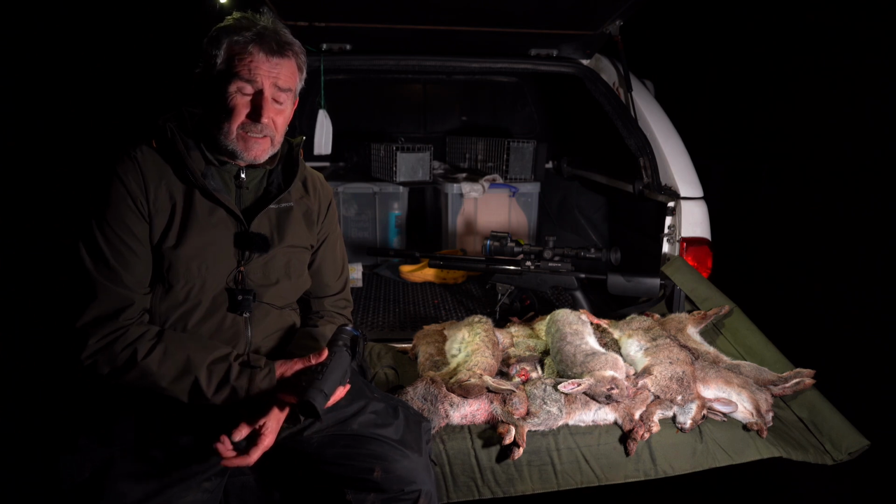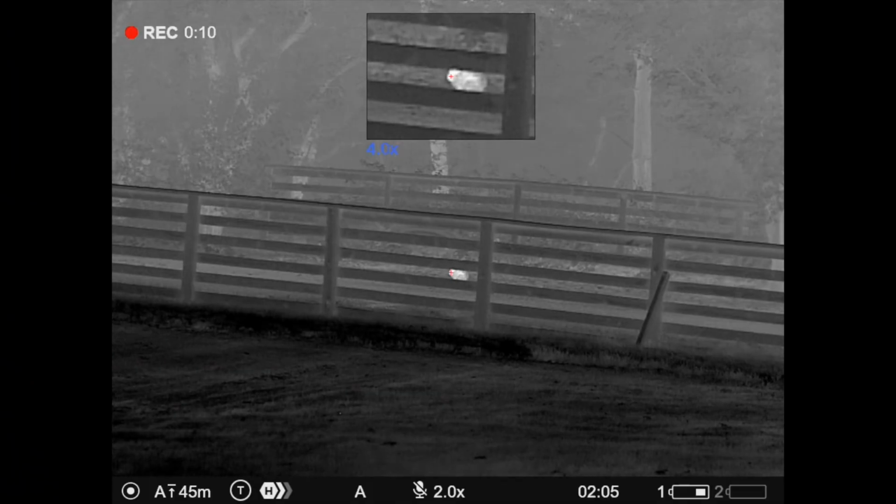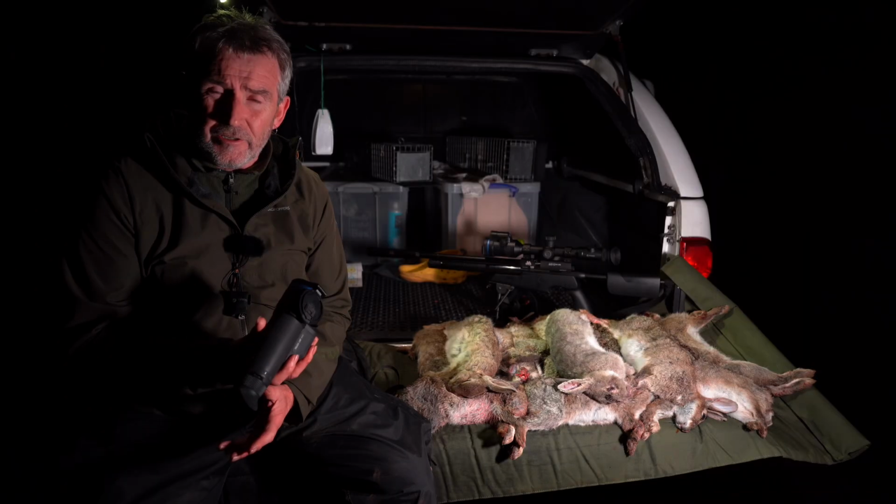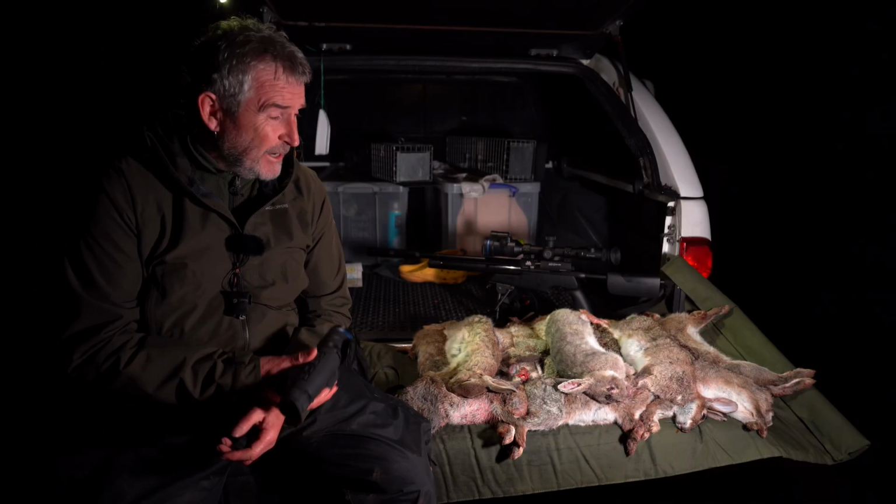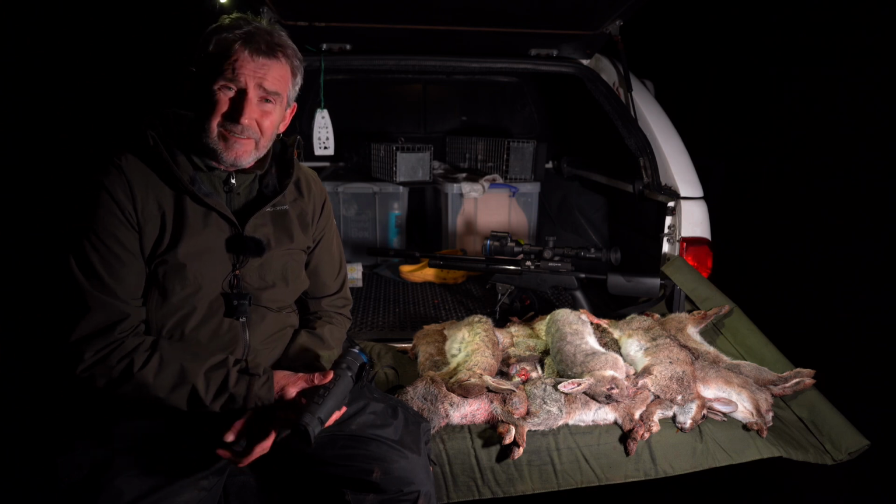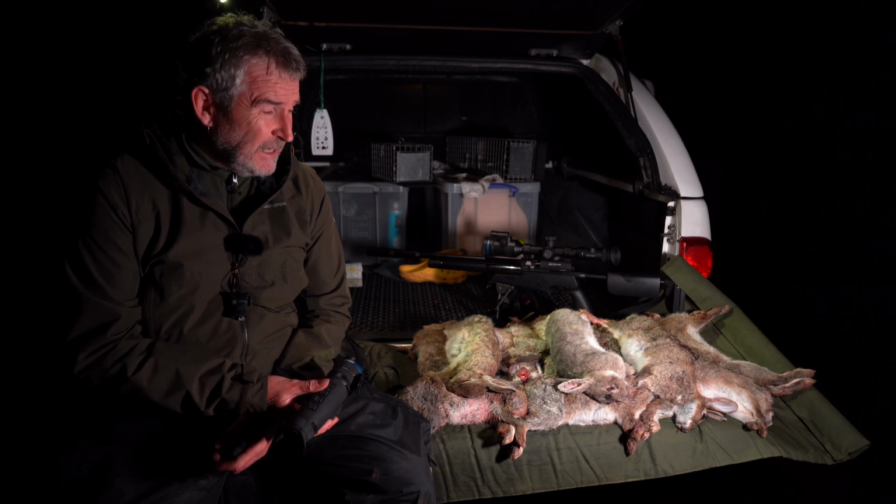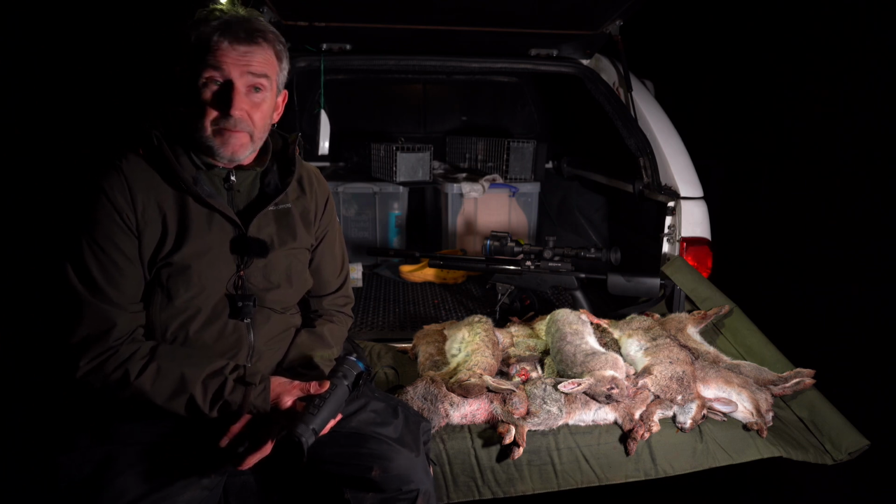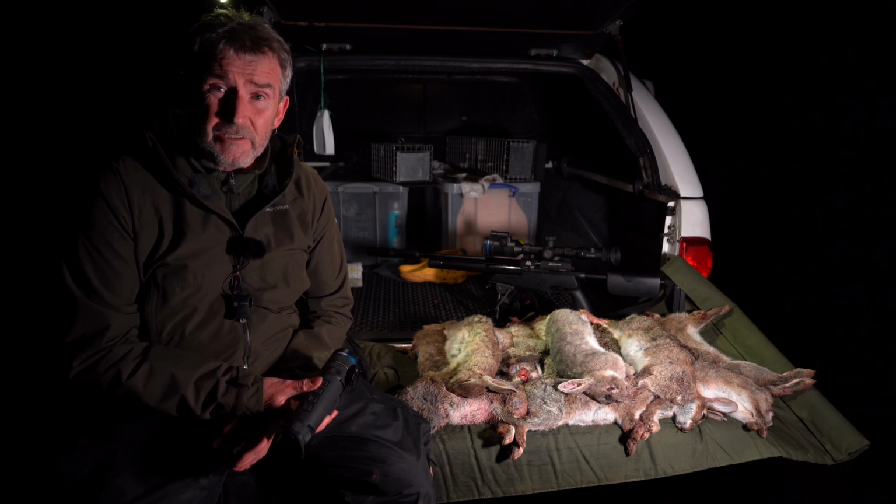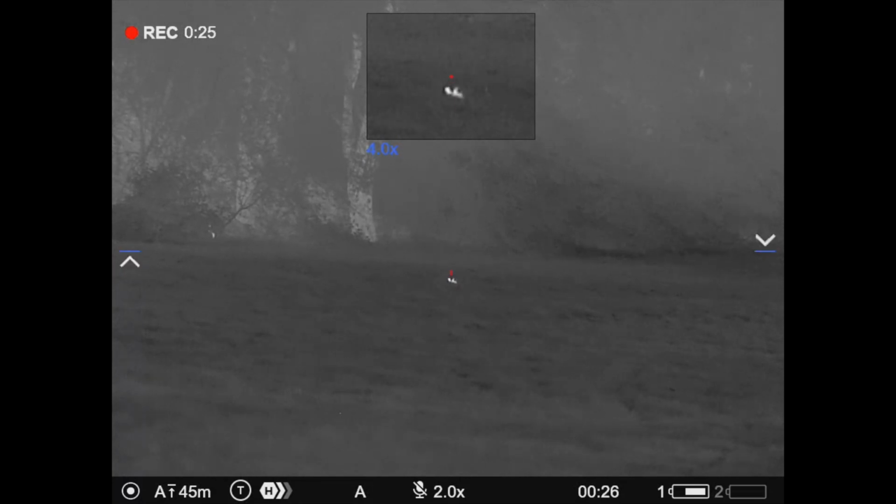It's really helped us immensely because the cloud cover came over and we were in total darkness. The thermal cut through the moisture in the air, and we ended up with 15 rabbits in pretty much short order. We had a good 2.5, 3 hours perhaps on the other place, so we've been here what was it, 5 hours, something like that. Good wander around the golf course, just one circuit we did this time rather than 2 circuits, and we managed the 15 rabbits, so the greenkeeper's going to be well happy with that.